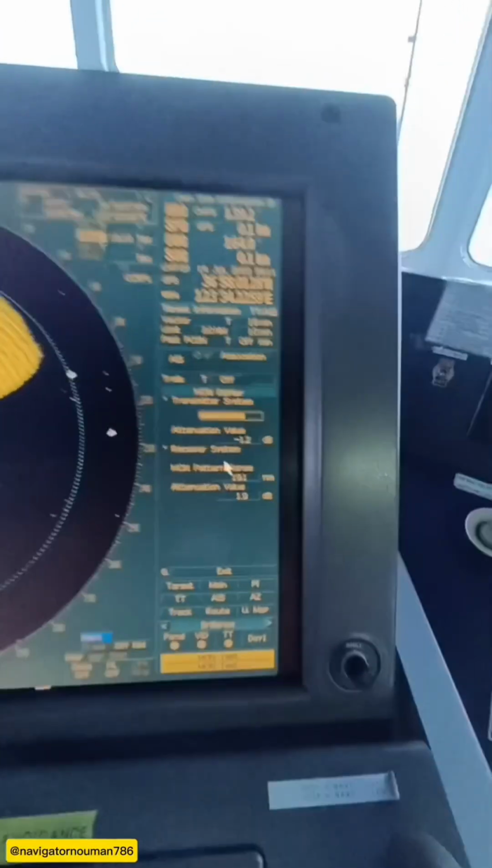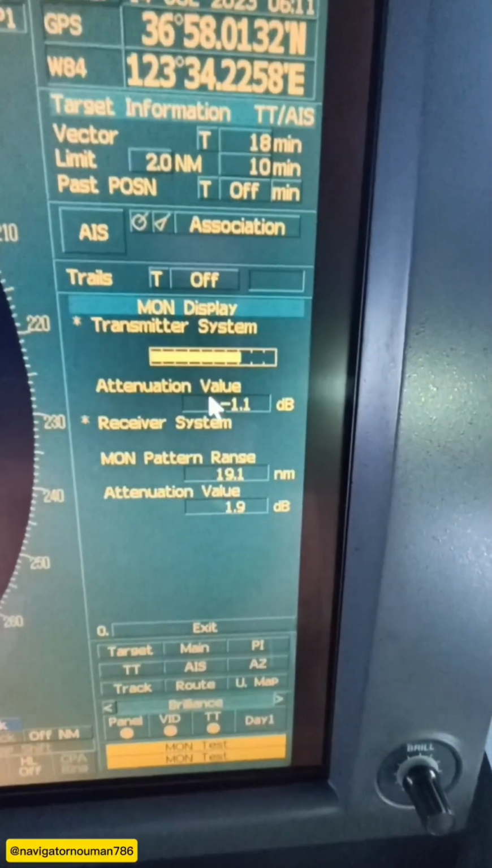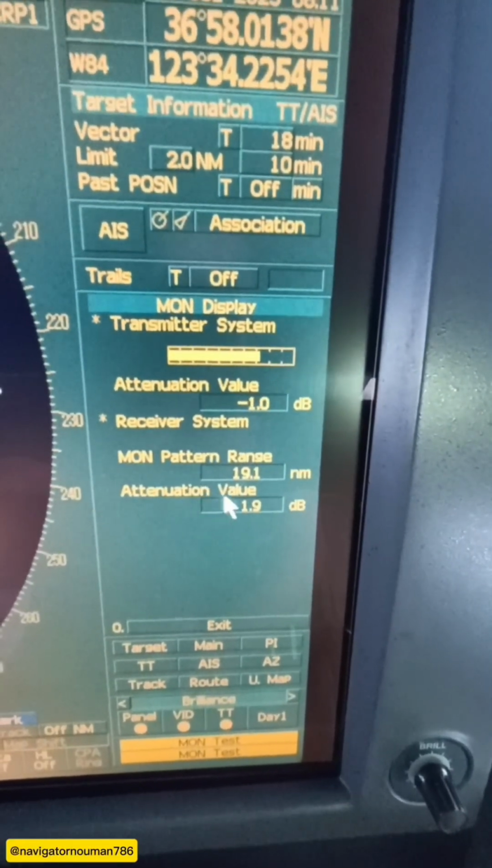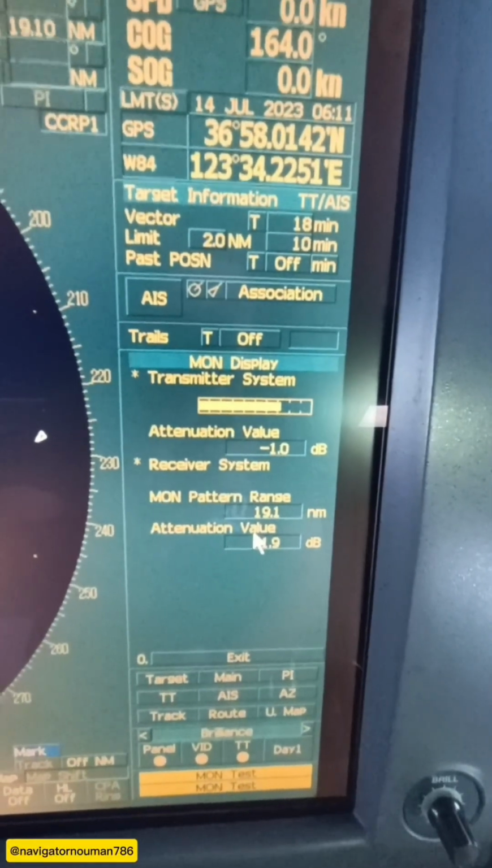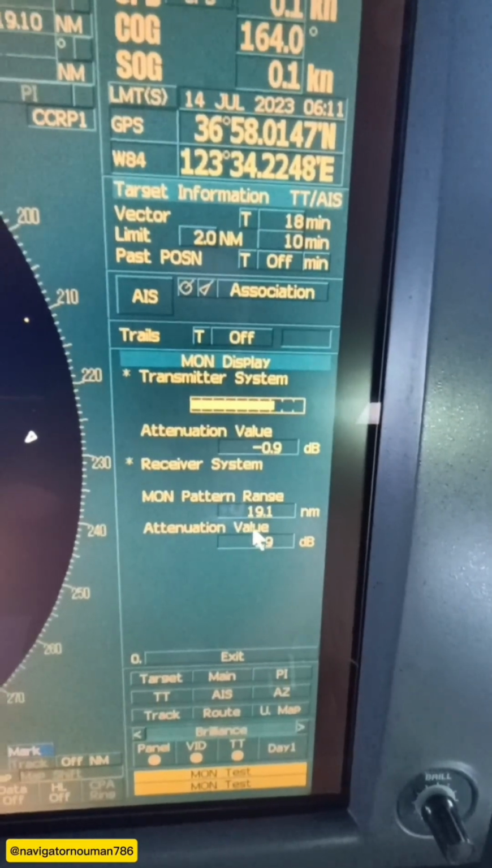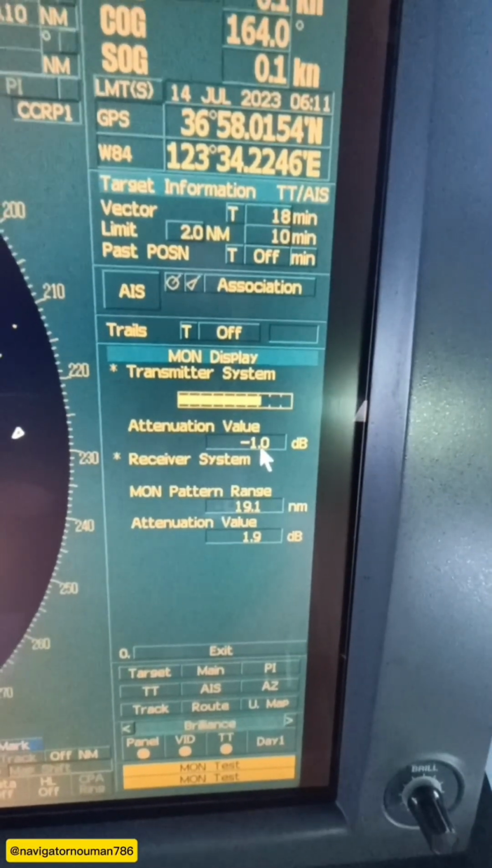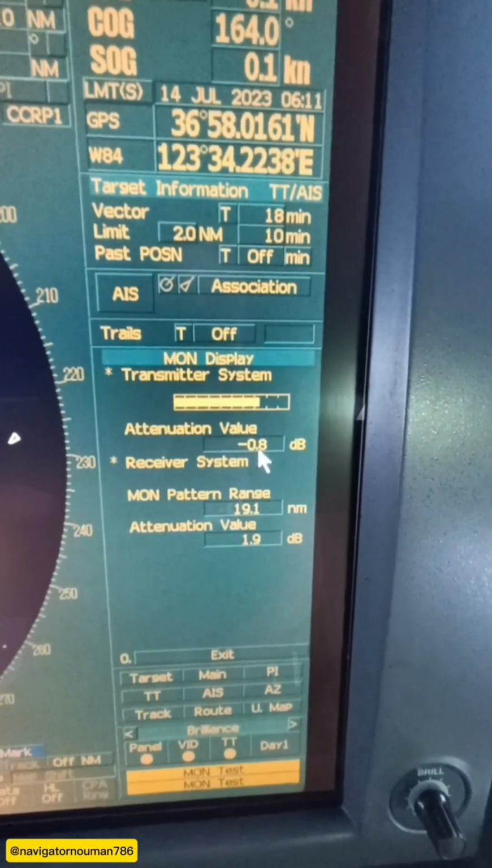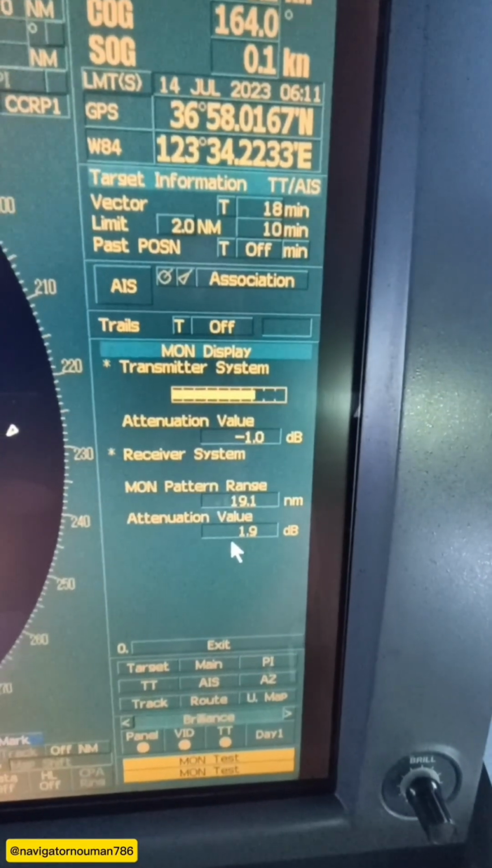Now we will see the performance. Here you can see the transmitter system attenuation value and the receiver system attenuation value. As per the manufacturer instructions, you can see this data in the manual. We have to compare this value with the manufacturer given value. As per the manufacturer value, this transmitter system and receiver system attenuation value should not be more than